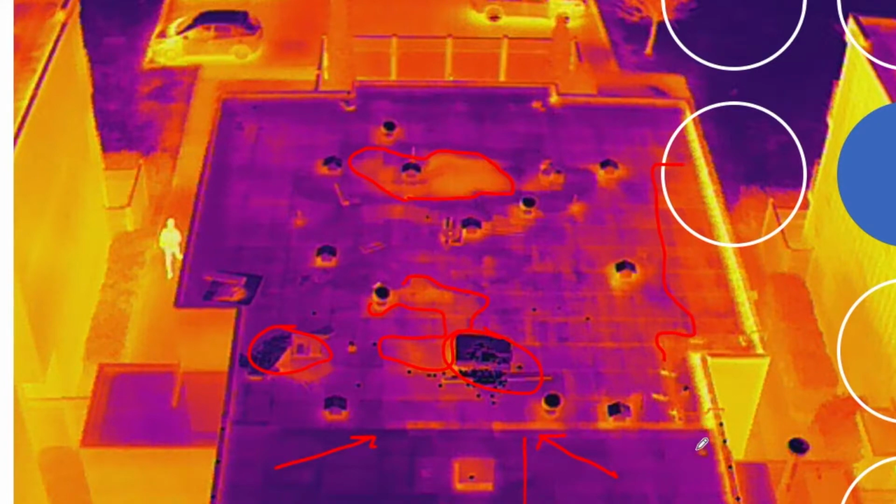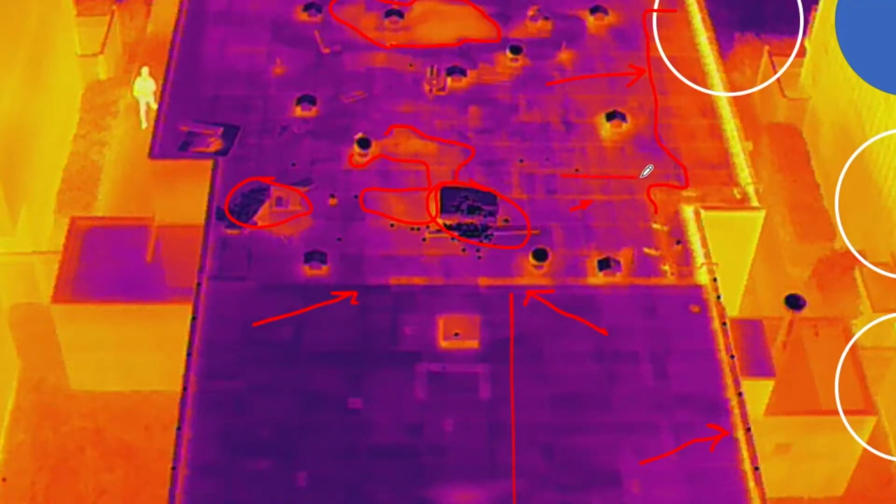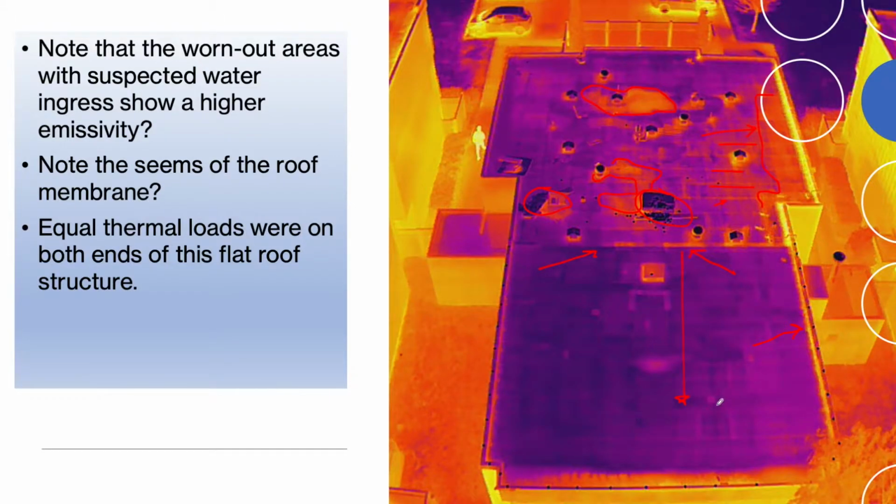On this edge, I don't have a lot over here on the new part, but over here on the old one, I can see lots of thermal anomalies. And same with the seams. If you can see the seams right in here, running along in here, you'll see an emissivity there, showing that water is beginning to get in. And again, compare it with here. We can see the seams, but nowhere near as much thermal loading as these ones up here.